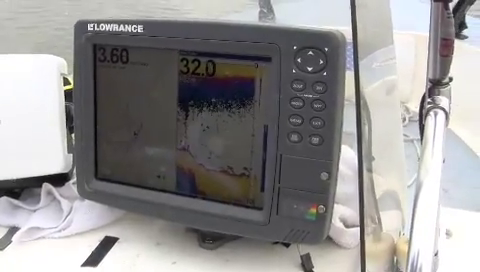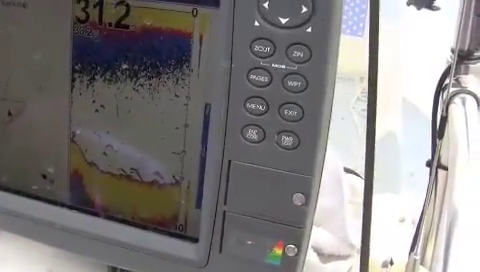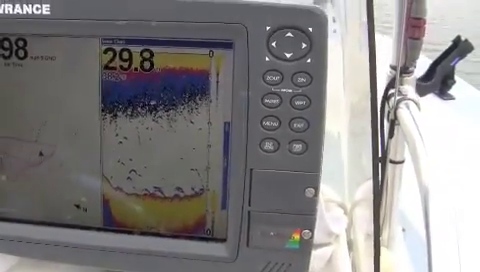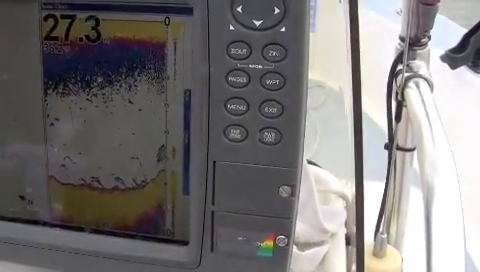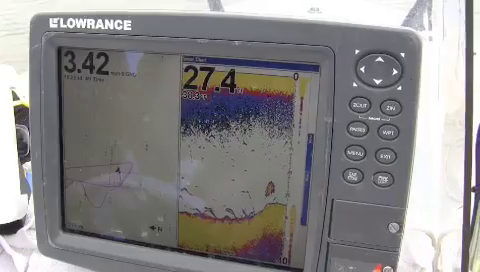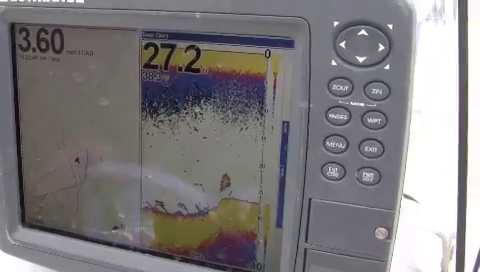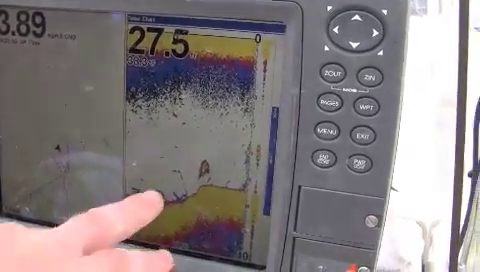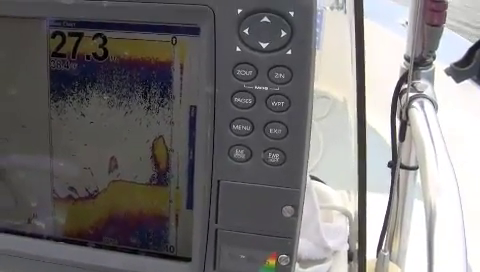Well, we're coming up on the creek channel here. We got a couple big fish on the bottom here. We're just going to kind of work this creek here and just find us a nice good drop with some bait and fish holding down there. So we're looking for the drop off plus we're looking for fish holding down in here and some bait. Okay, that looks like a big cloud of bait right there, isn't it?